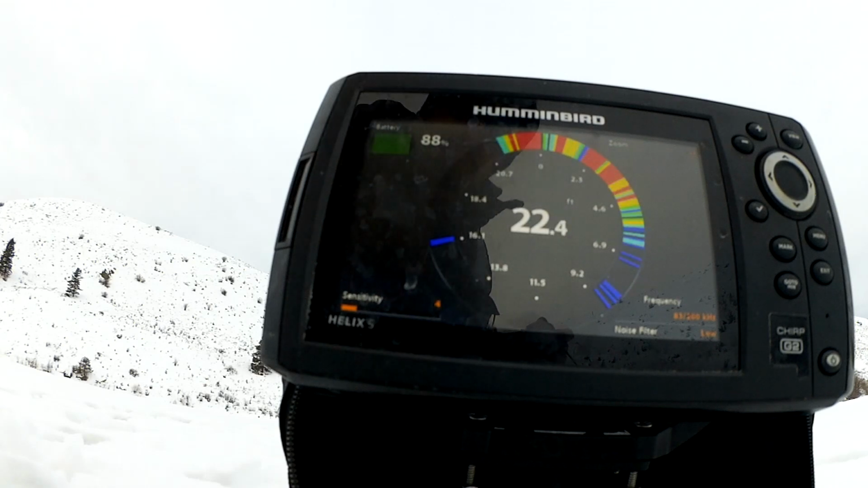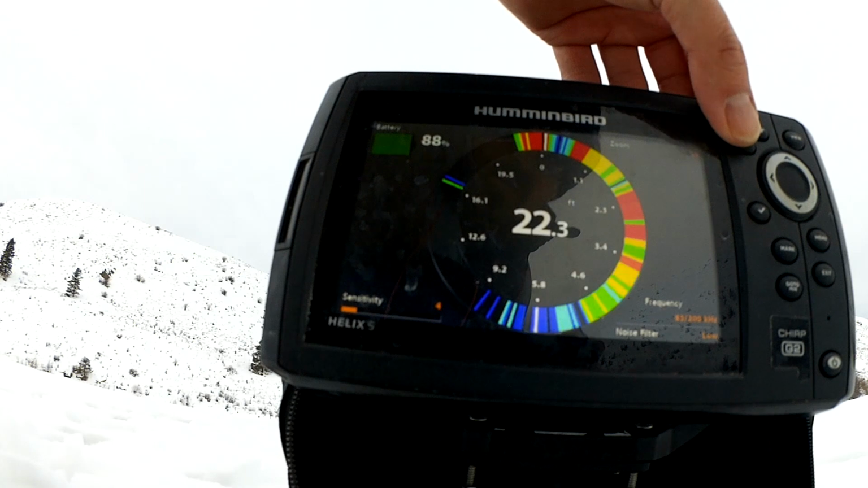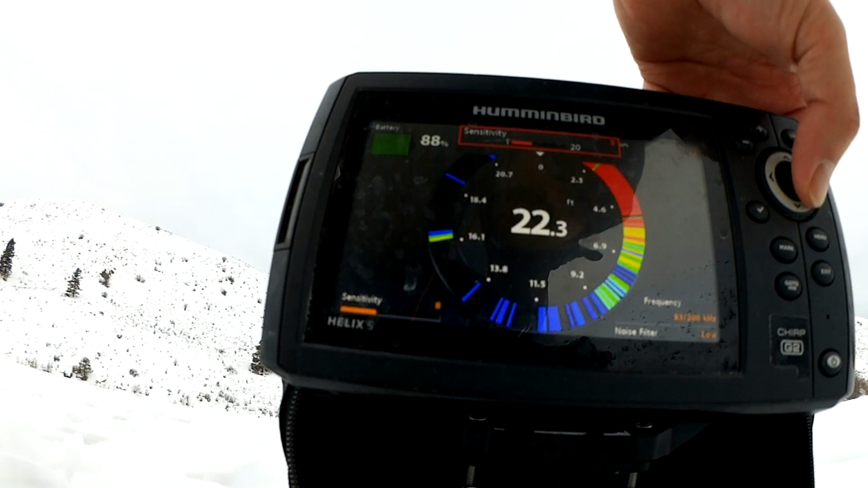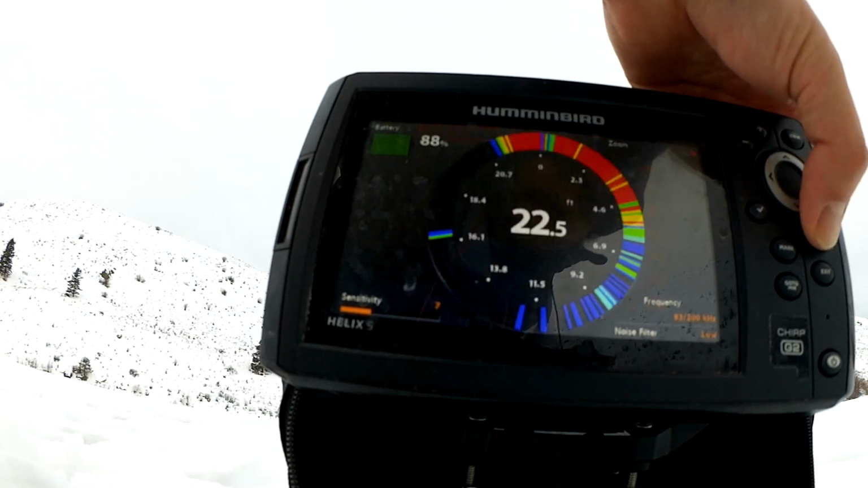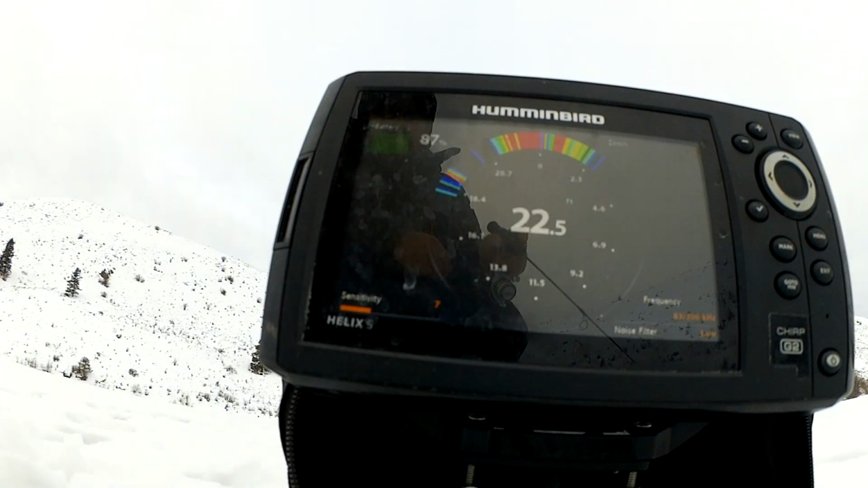I'm not seeing any fish yet, but so that's a zoom. I don't like that. I like it here. I might be able to increase the sensitivity here a bit. There we go. I think I like it right there. Okay. So I can see that jig really plainly at 16.